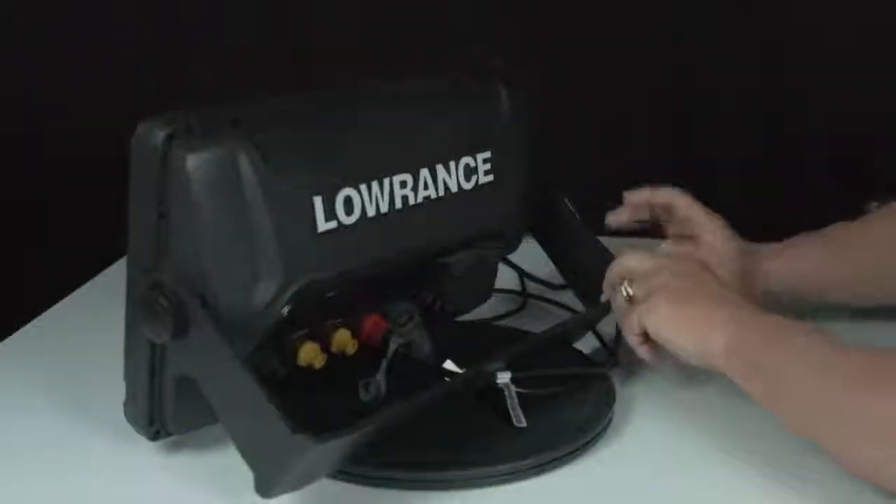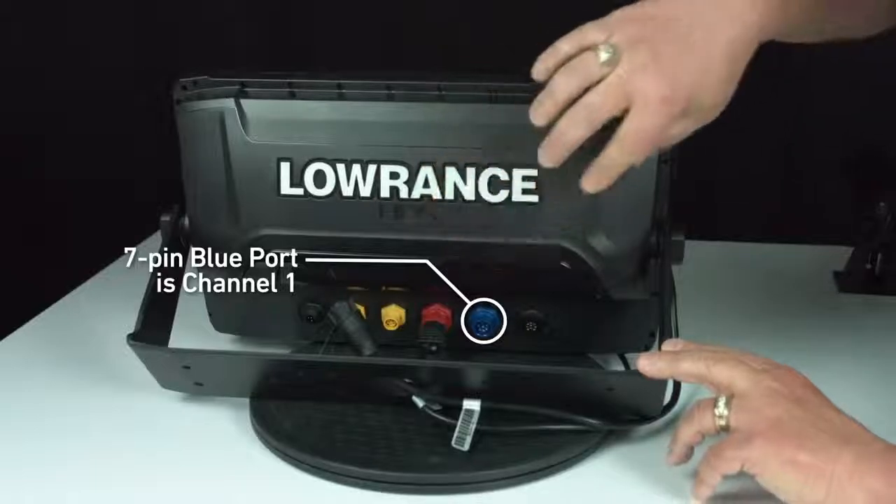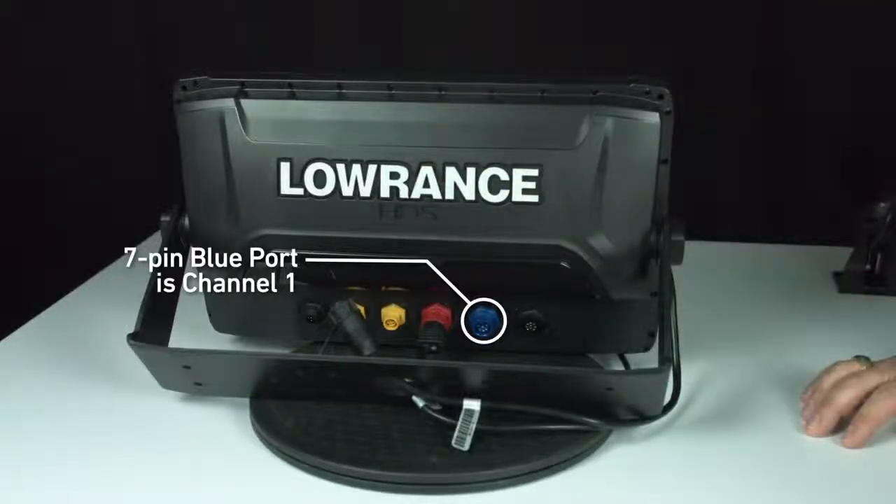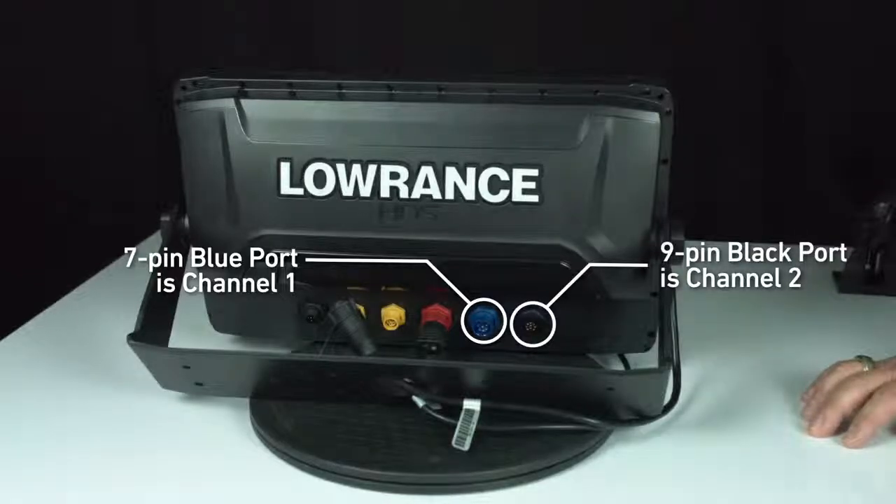As I turn this unit around, you can see we have the two sonar ports here. The blue one, which is this old 7-pin connection, is your channel 1. And the new 9-pin connection, which you're used to plugging your StructureScan transducers into, is your channel 2 connection.